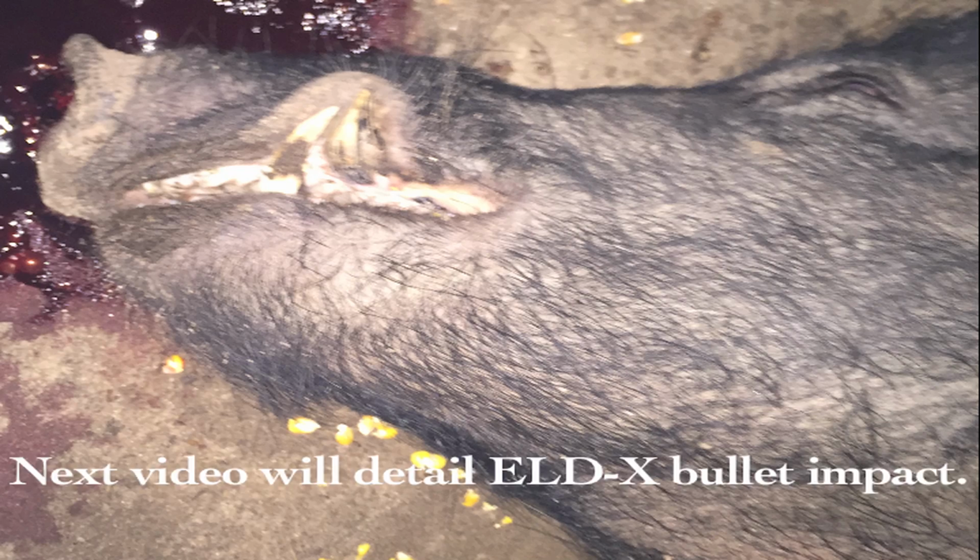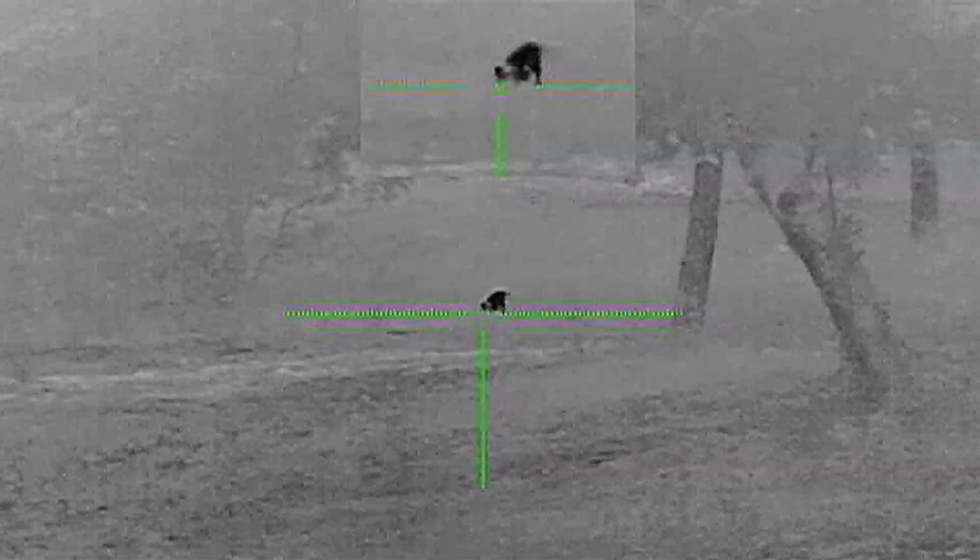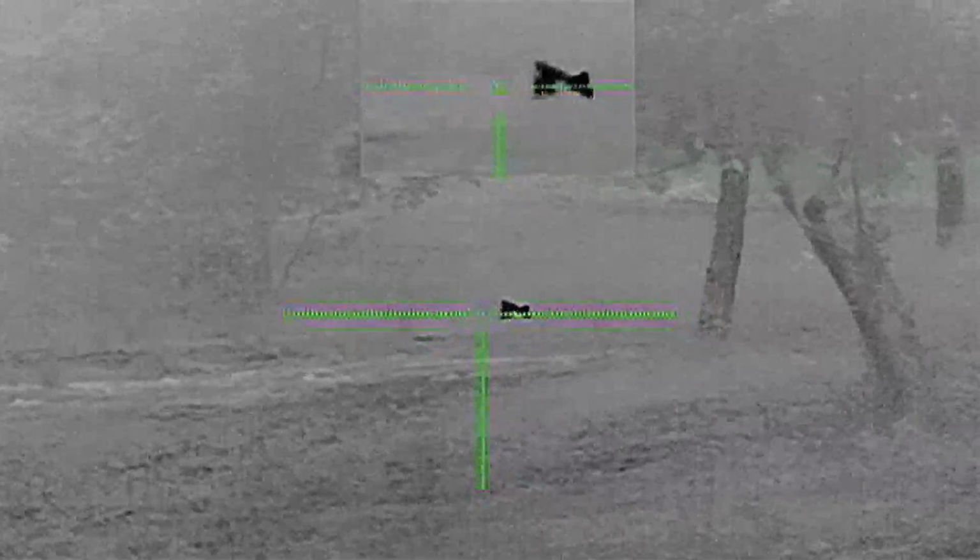The 6.5 Creedmoor with a 143 grain ELD-X bullet dropped this massive boar in its tracks. I attempted to drag it away, but could only make it about 30 yards before I was exhausted. I had barely gotten back into the blind and turned on my thermal to notice that there was a young whelp crossing the field.